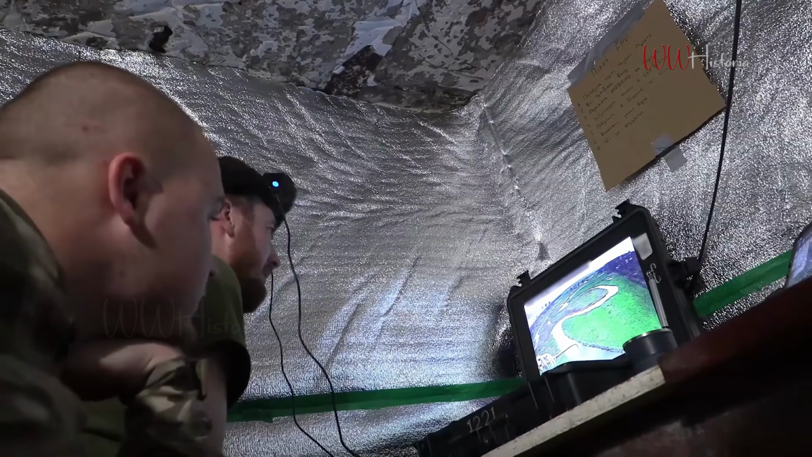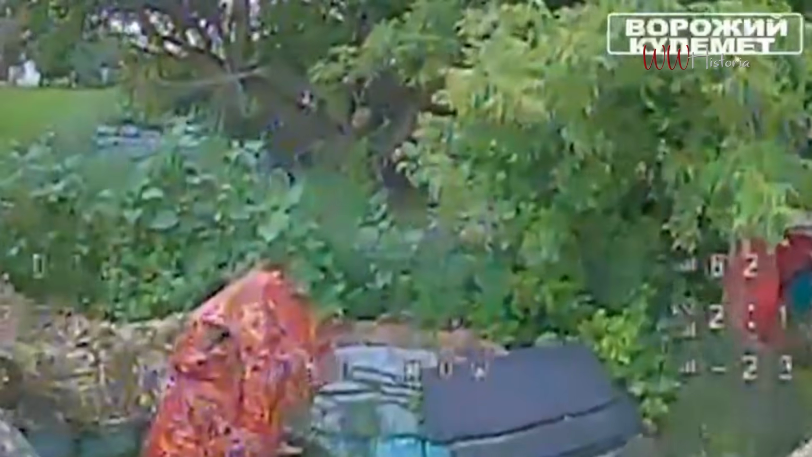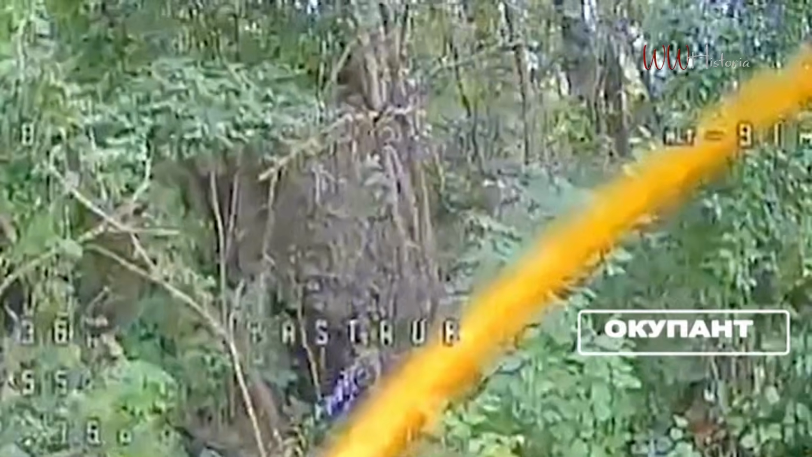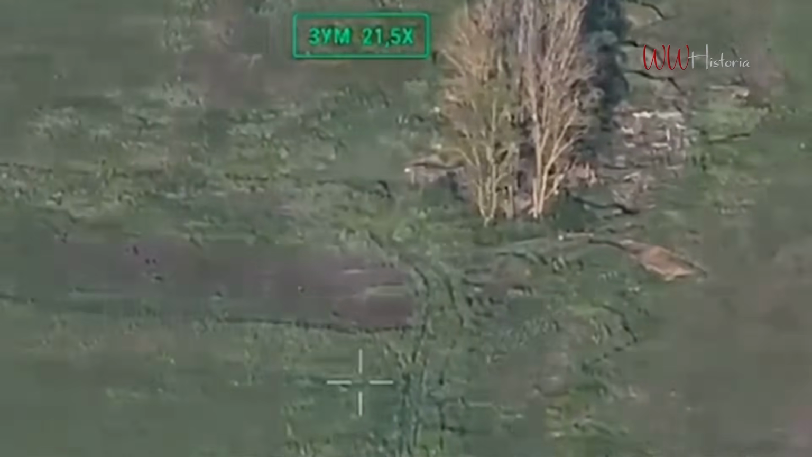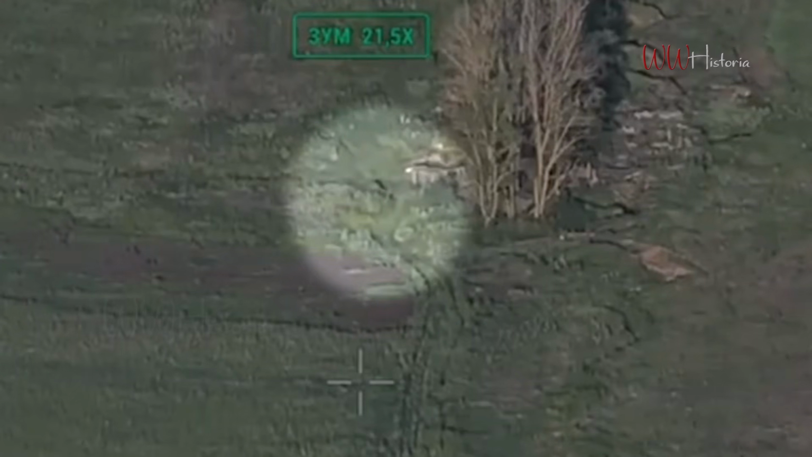By targeting structural node points such as field power and communications relays alongside primary firing platforms, small unit drone operations effectively degrade a field formation's ability to coordinate localized fire support or maintain network connectivity across adjacent tree lines.